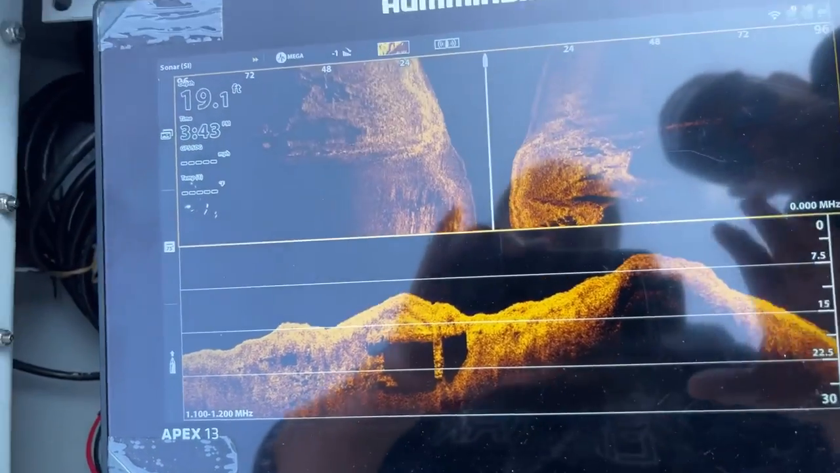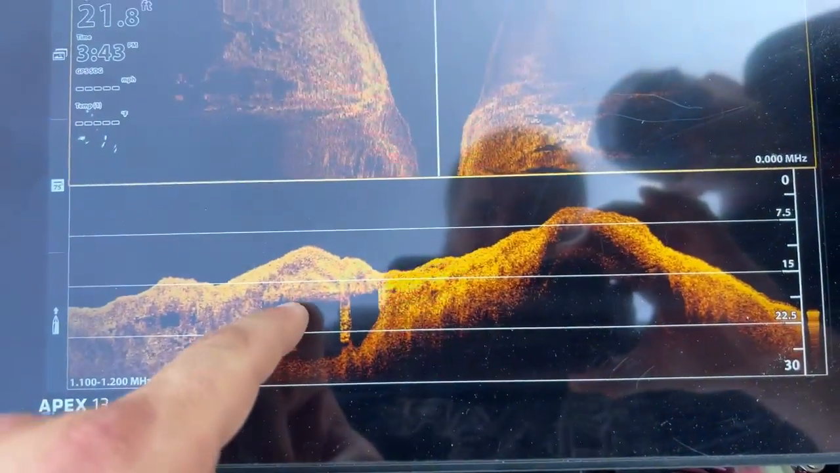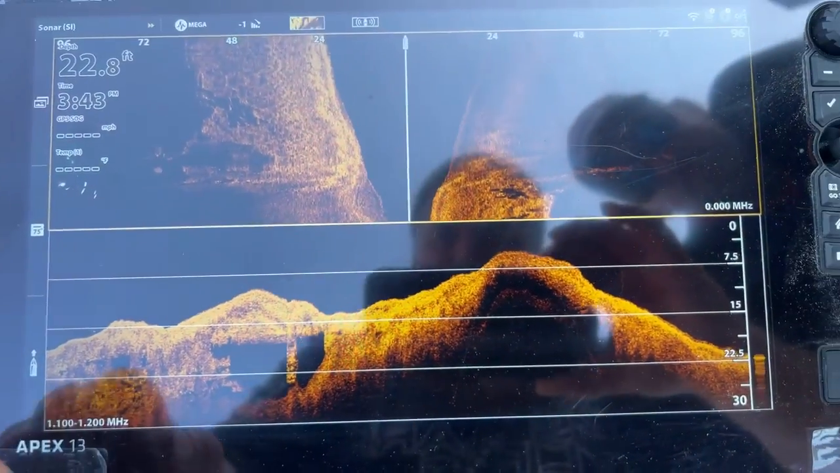All right, so what you're looking at here, you've got a little clip. It just drops plumb off. That's why you see that black there.